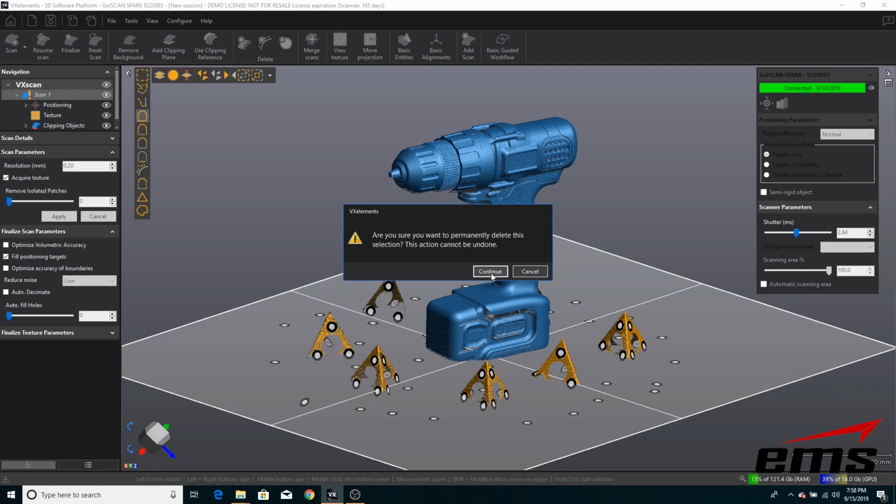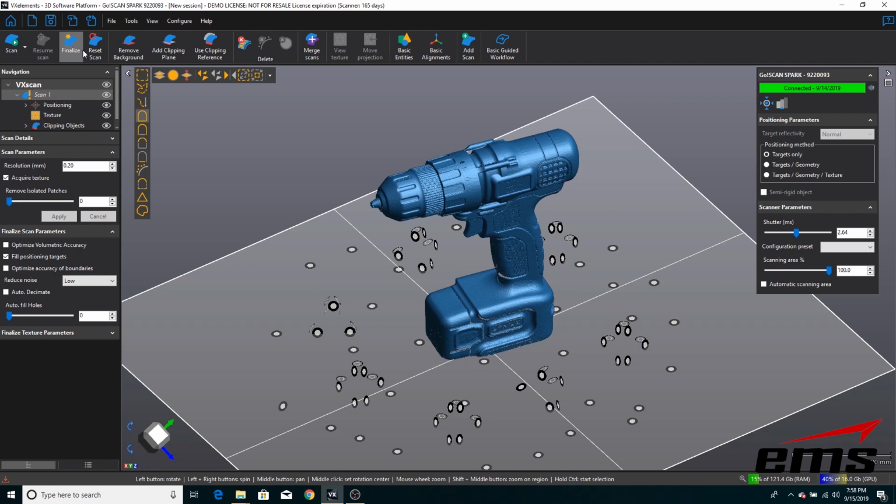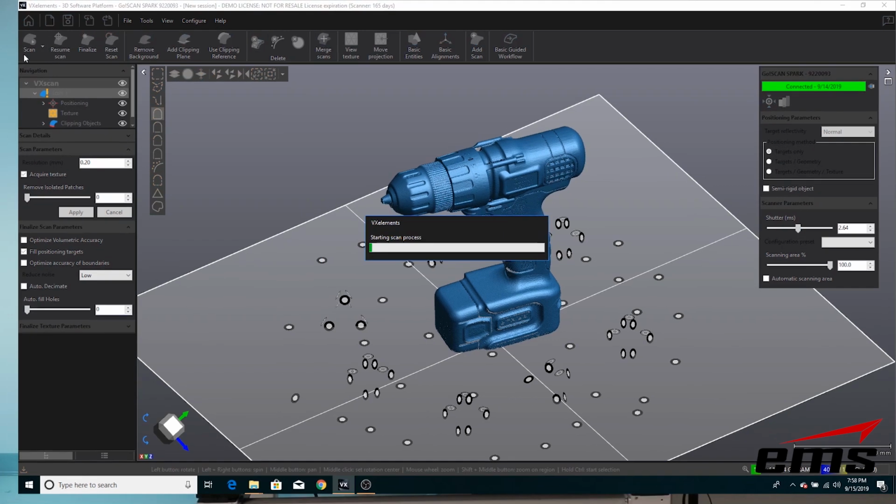So, you can do that. Now, if I continue scanning, it's probably going to start picking them back up again. Normally, I might just do that at the end, but you get the idea. You can do some basic editing of the scan data and then continue scanning. So we built this clipping plane, and now we've deleted those triangles. Now our targets are still there, and now we can go back and continue scanning.